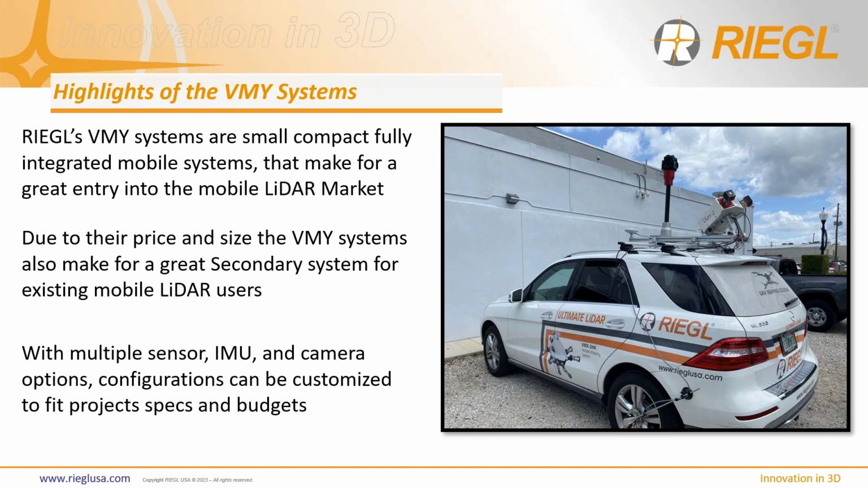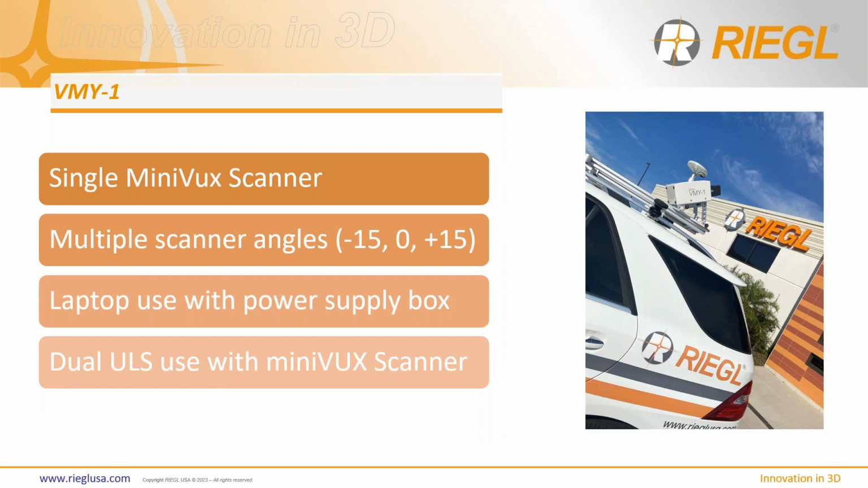I'm sure it looks like a lot of you are using mobile LiDAR. A lot of the mobile LiDAR systems do not stay still. They're constantly collecting. So from a company perspective, if you're ever running into a situation where you're overbooked on your LiDAR system, having a smaller, compact LiDAR system as a secondary system for those smaller jobs, especially to ship around for rental car installation and things of that matter, is a great application for these systems. Another great thing about the VMY systems is we can integrate multiple sensors, IMUs, and camera configurations. So really no matter your project size or your budgets, we have a solution there that we could see if we could work with.